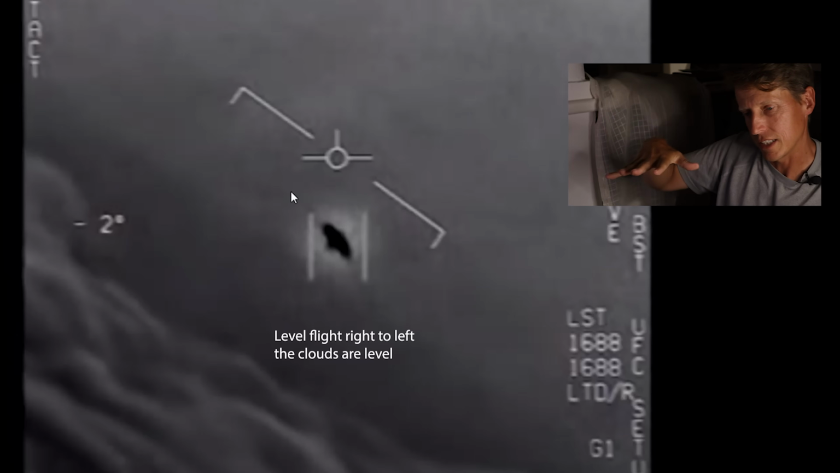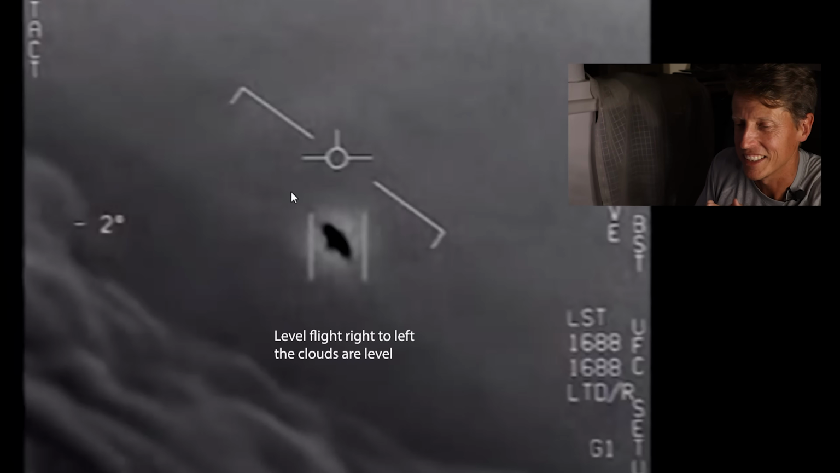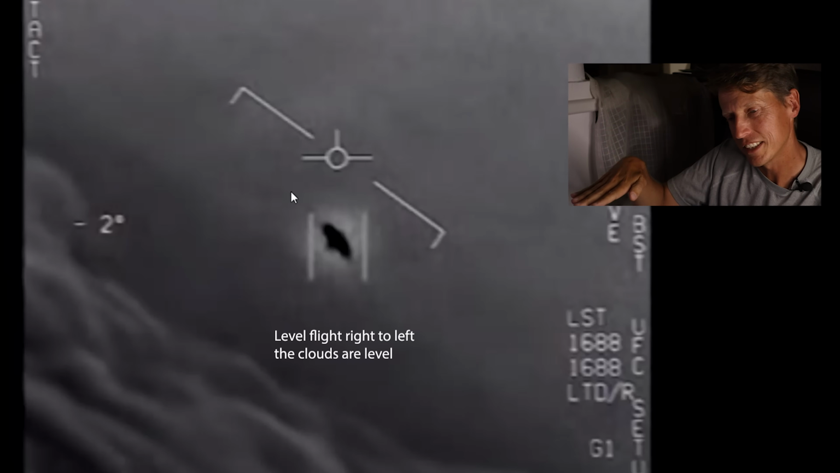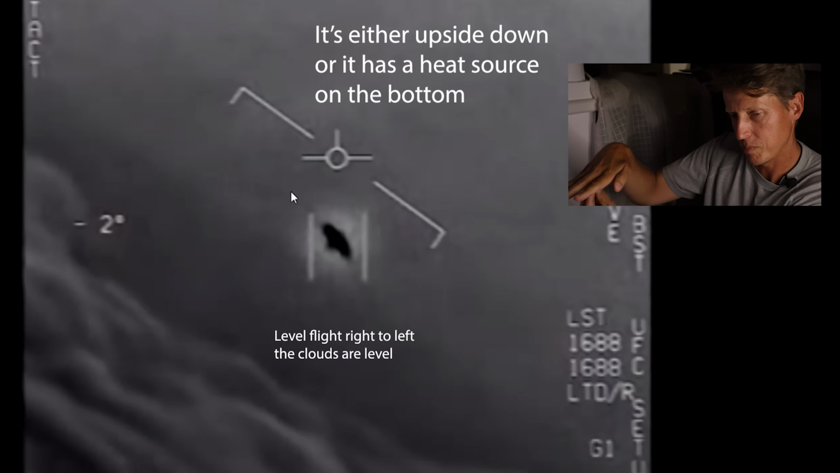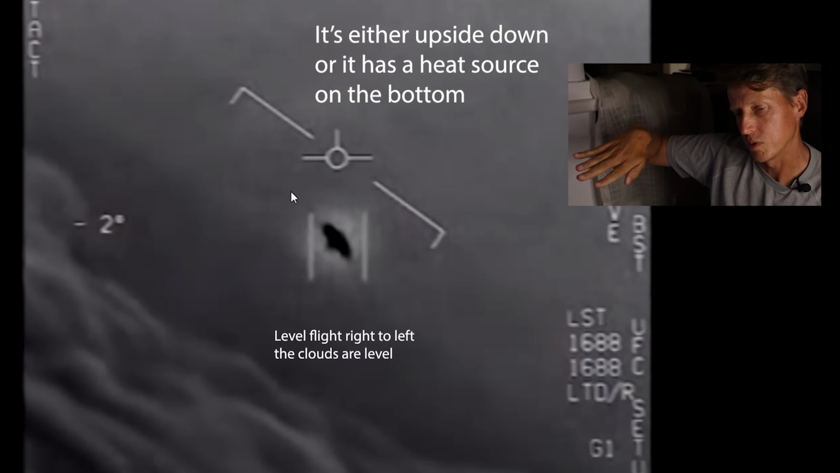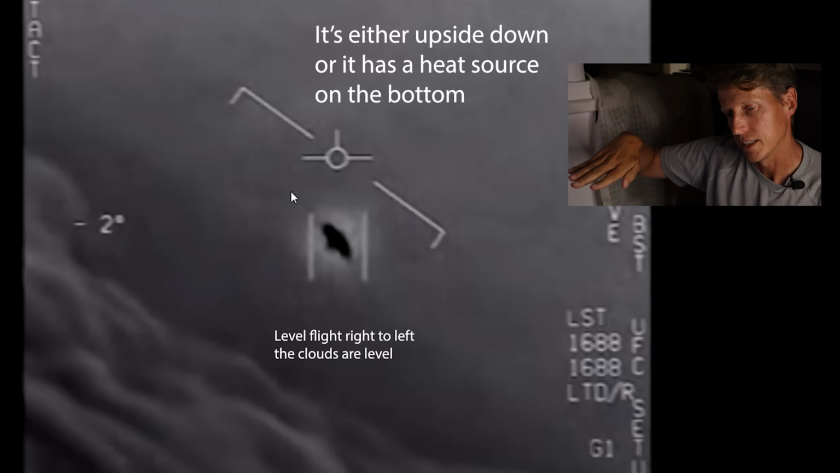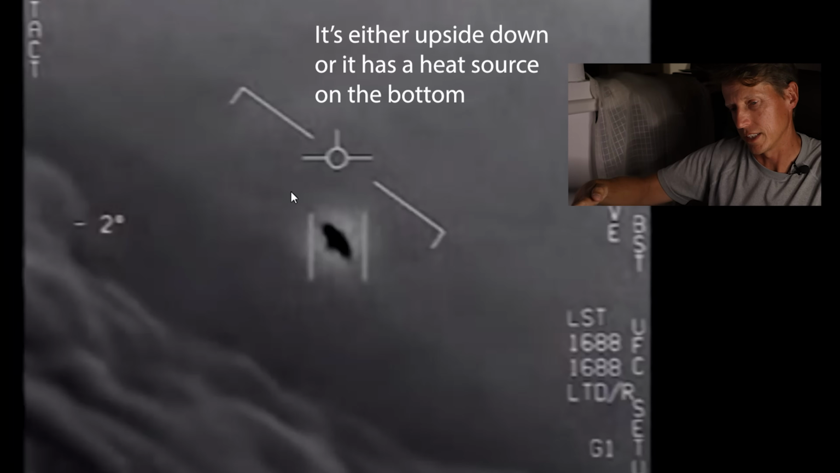Okay, so this thing looks to me like a disc, and it's got something coming out of the bottom, like a point, and then a circle, and it's not rotating like an aircraft, because it doesn't need aerodynamic surfaces, so it's just going like this, right?